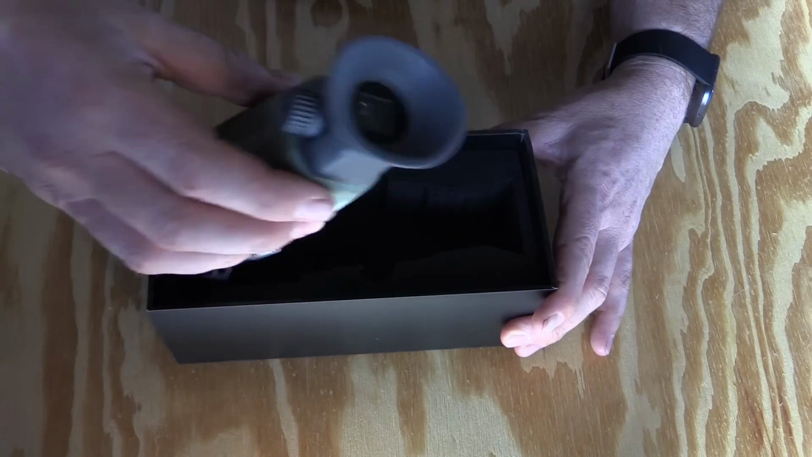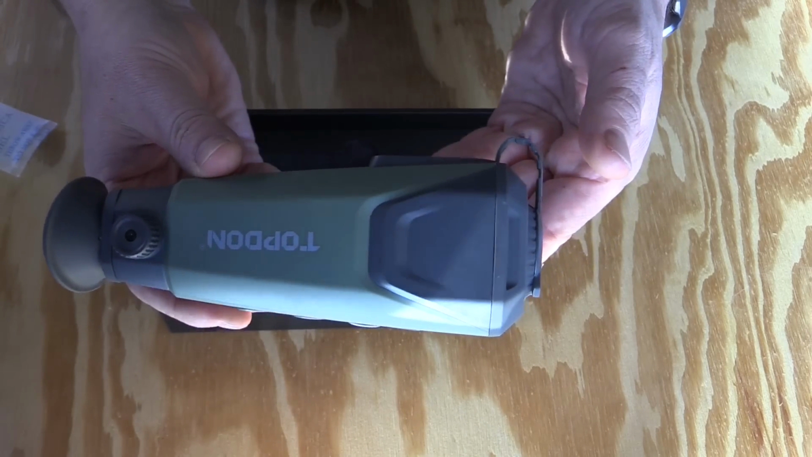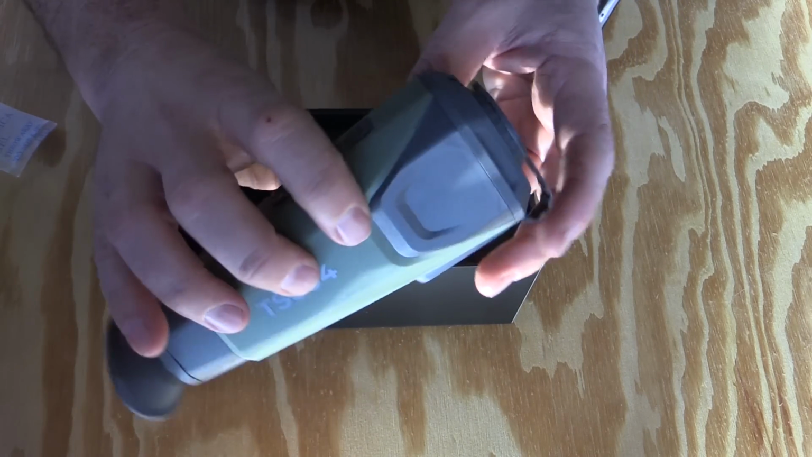I try to give you the positives right along with the negatives, so I will try to be very fair and honest. All right, here is our thermal scope, and it looks pretty nice right out of the box.